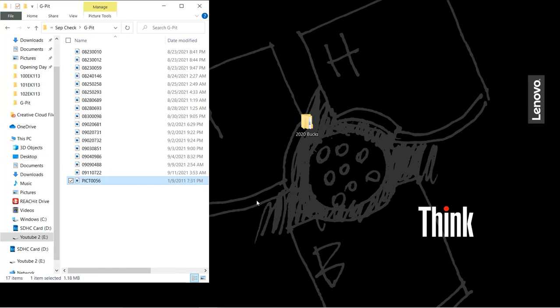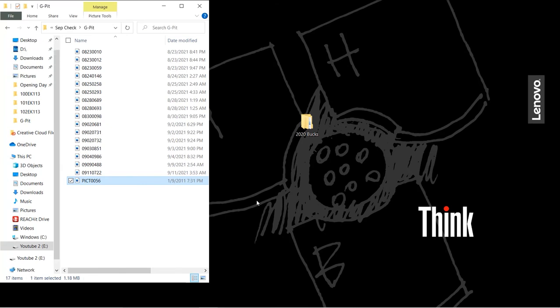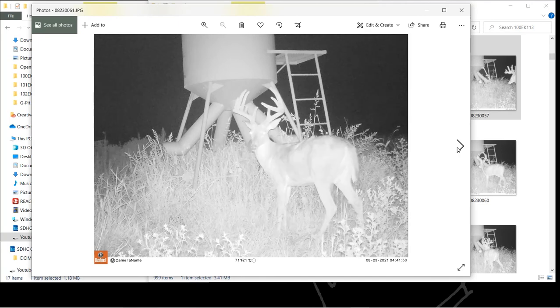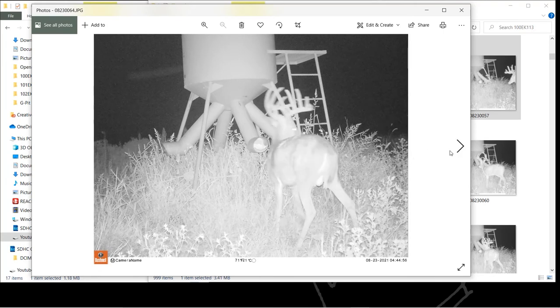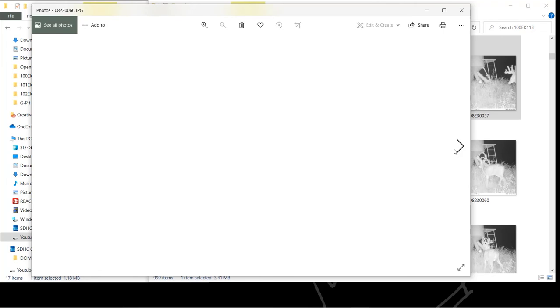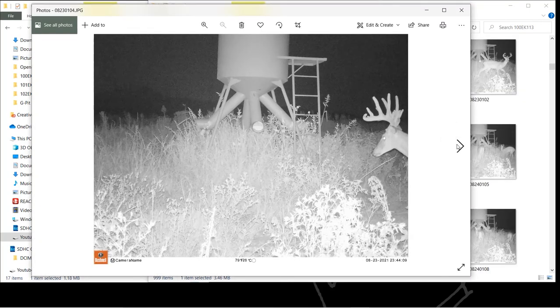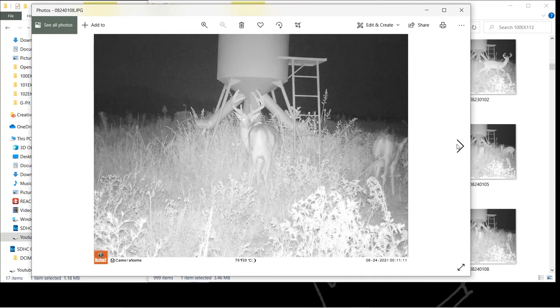Okay, last one. This will be the 80. End it with the banger. I think this is an 11 pointer I've been getting pictures of. Yeah, it's got that G2 back there. He's a nice buck, but here's just that same buck. He's a nice deer. He probably scored pretty decent.